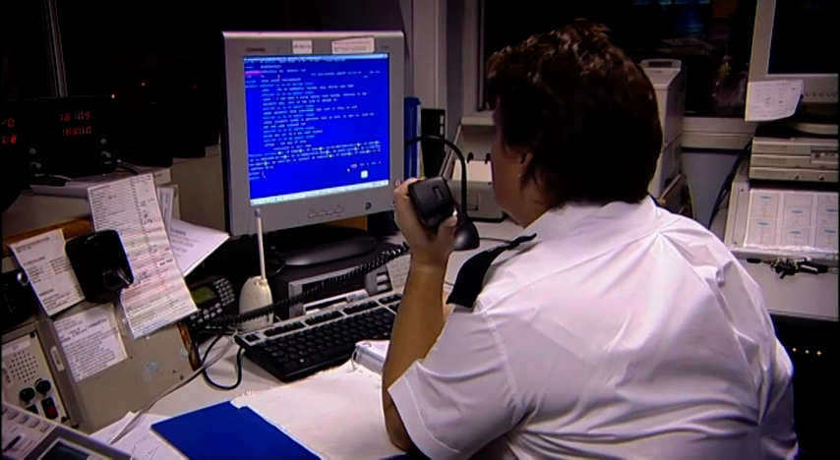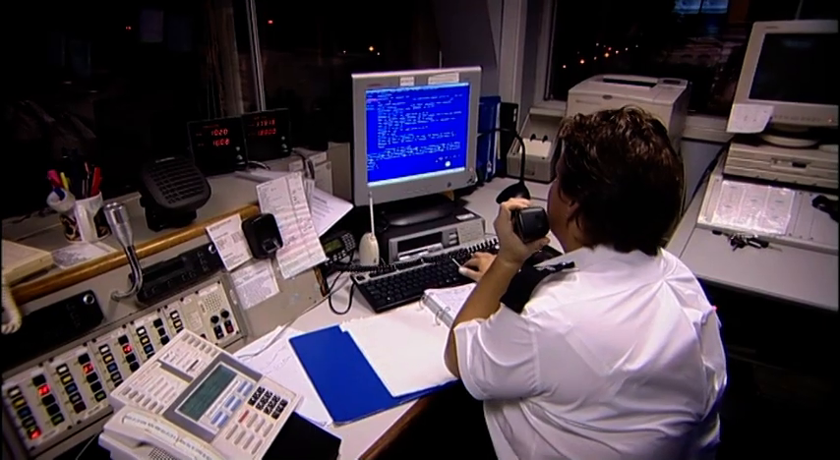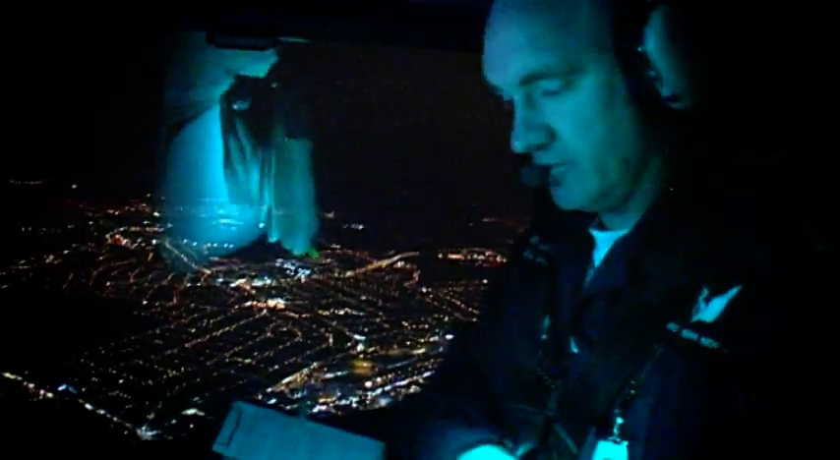This time on Sky Cops, a call for help. Engine 99, receiving India Lima. Engine 99. A police helicopter is needed in North London to help find a young offender who's absconded.